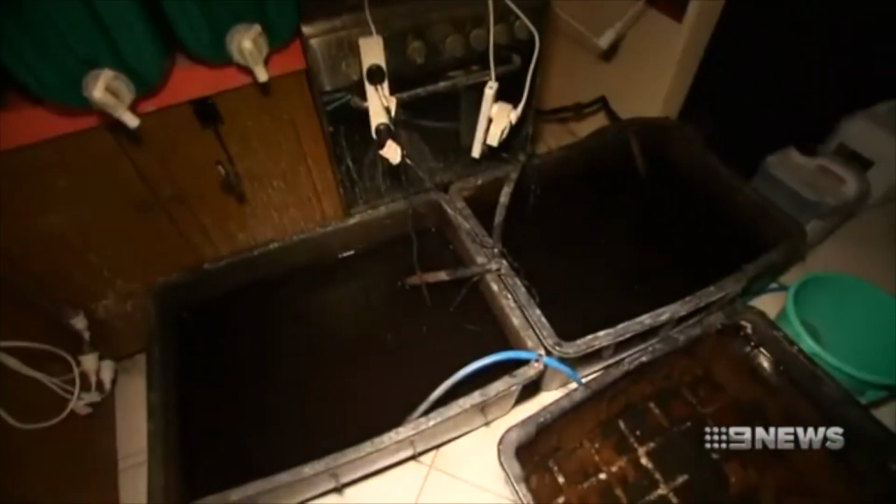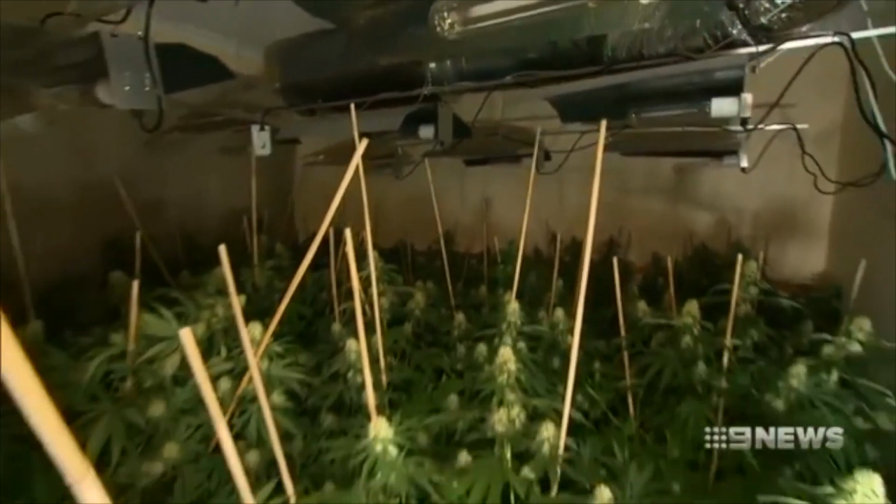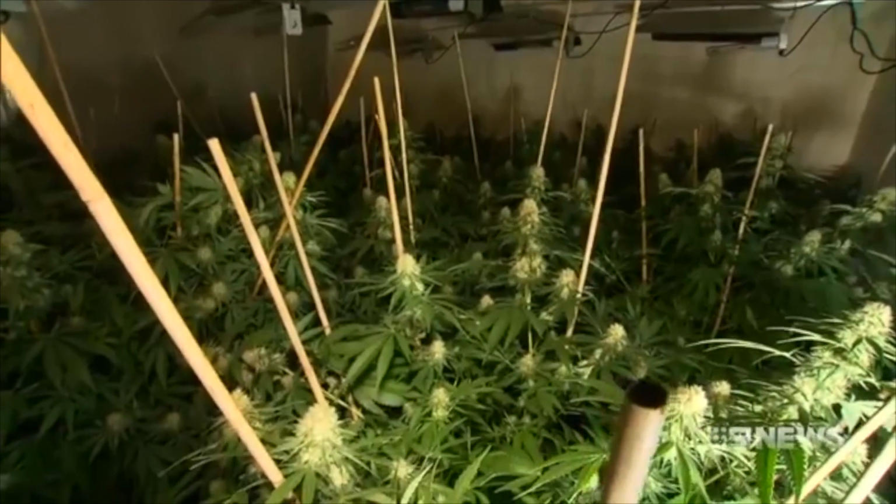To give you an idea of the scale of this operation, what's inside this house is worth hundreds of thousands of dollars. Police estimate that what could be turned over inside a property like this in a single year is well over $1 million. Detectives say they've only scratched the surface of this particular drug operation.